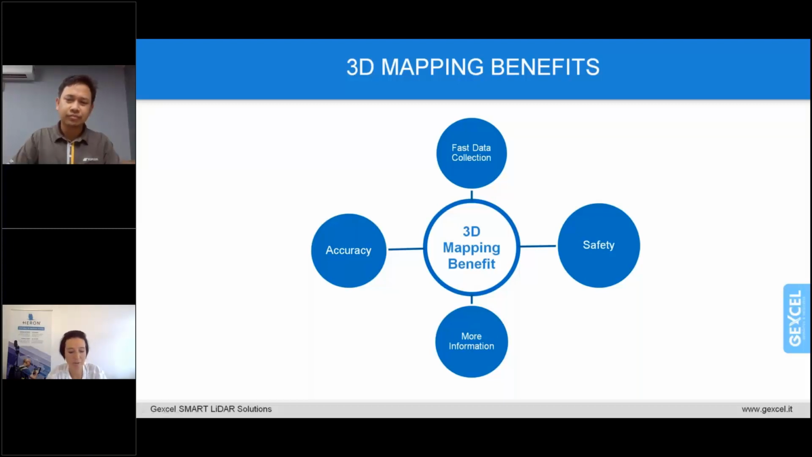In fact, I remember that we also discussed the possibility of using this 3D project for further analysis like geological analysis, geotechnical analysis, and structural analysis of the cave. Of course, it's a discussion that can be extended to other industry fields.